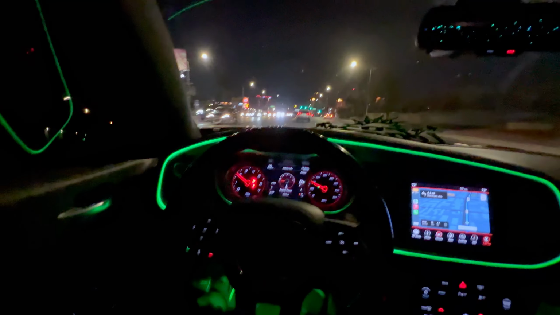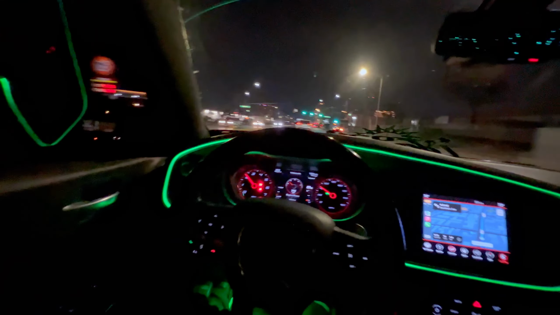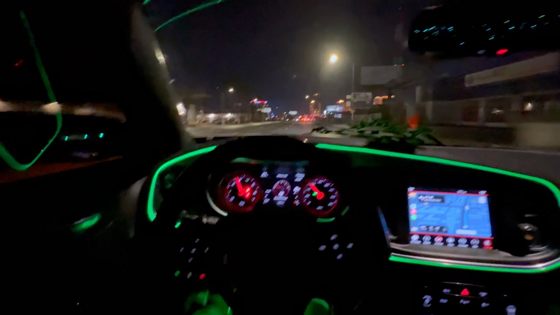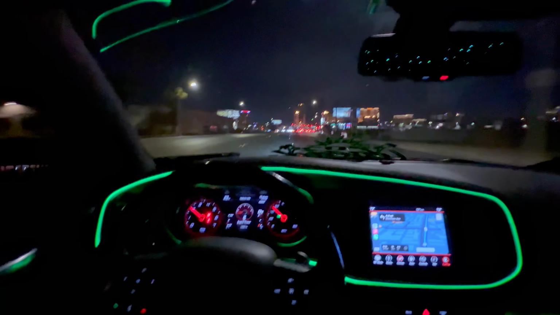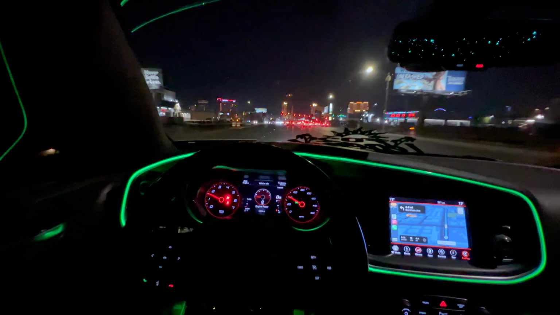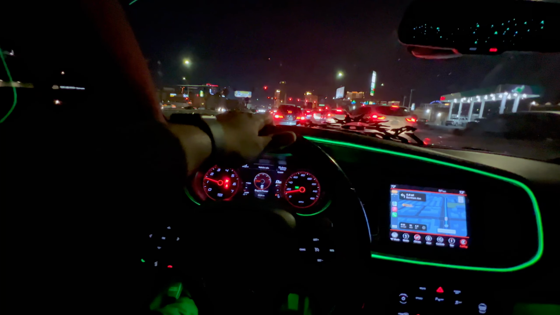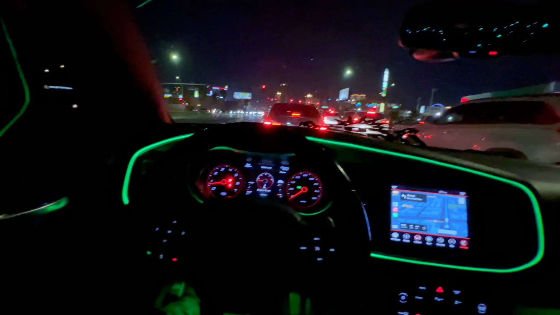But other than that, man, this car in front of me is moving slow as hell. So I'm gonna have to hit one of these turns, because traffic is clear, they left your ass. I don't know what you doing, buddy. And no, I'm not cutting up today, bro. I'm telling y'all, I'm not cutting up. I'm trying not to cut up today.